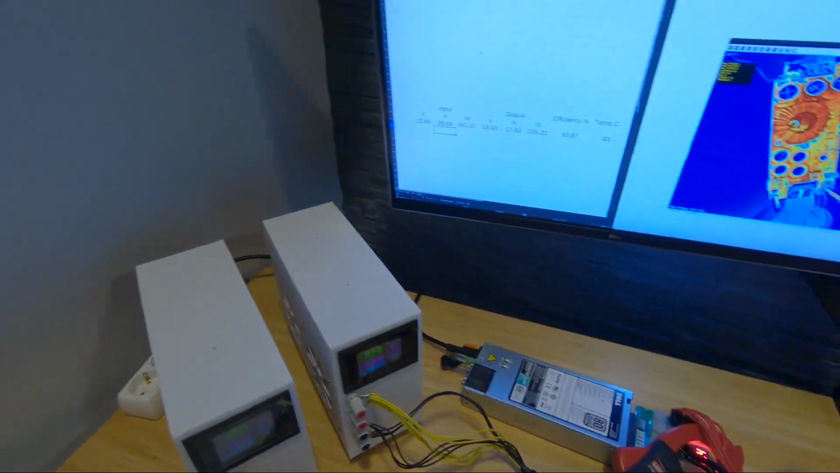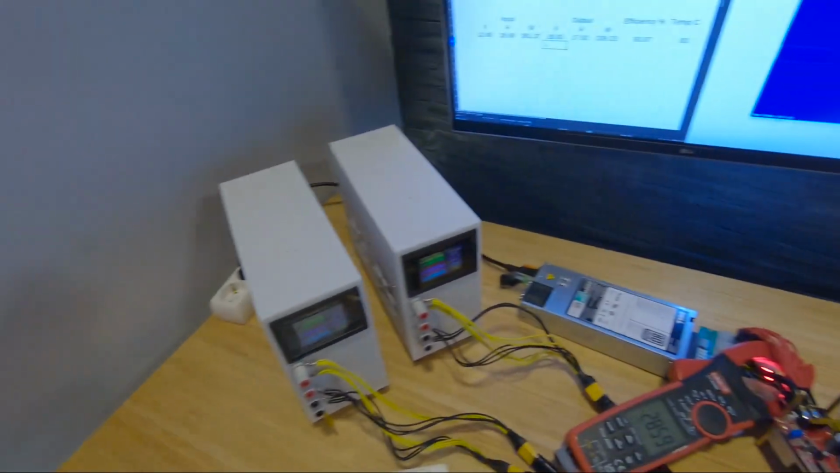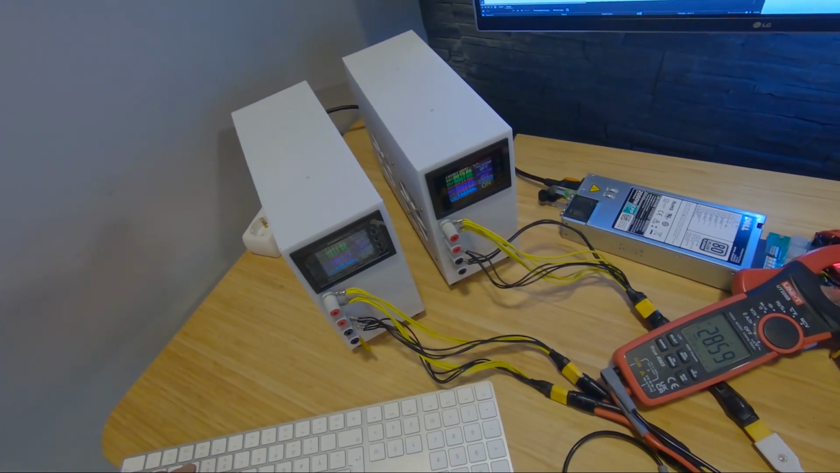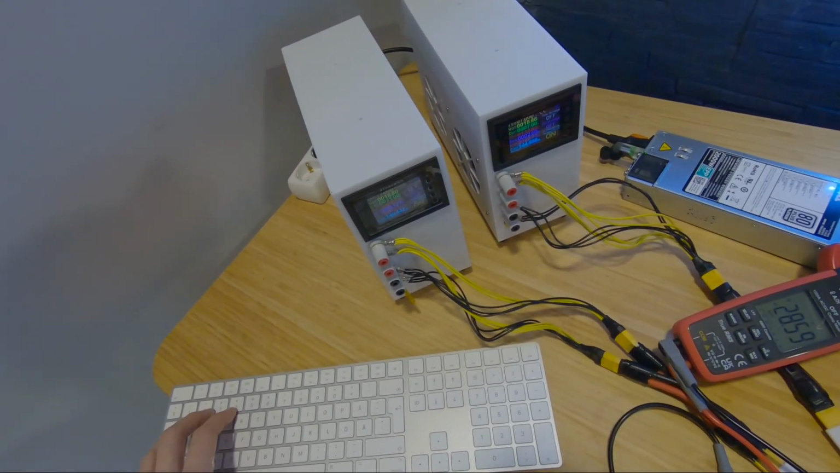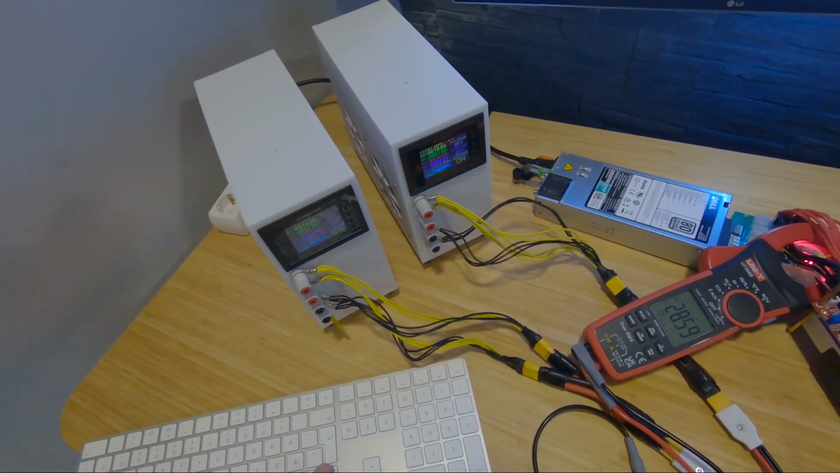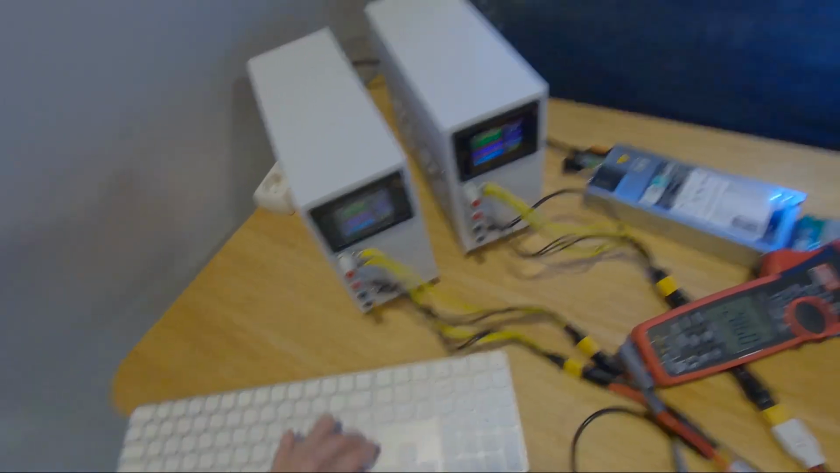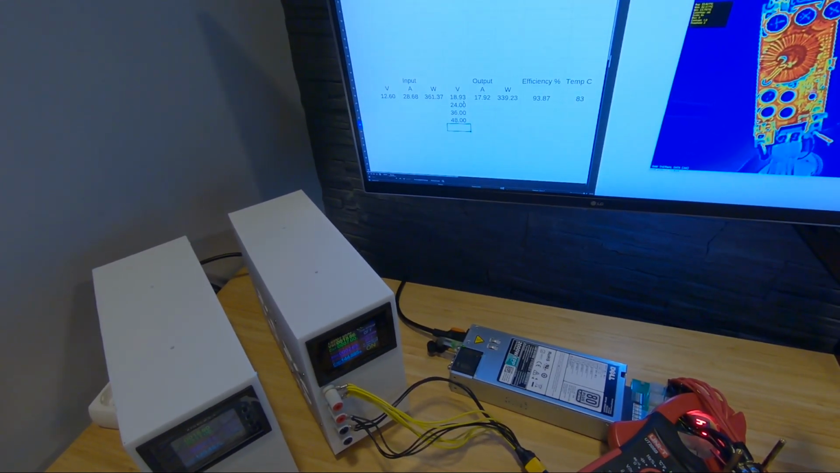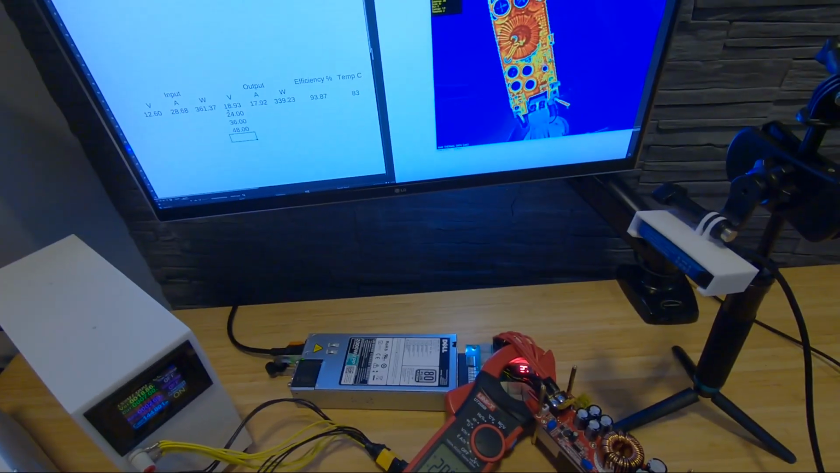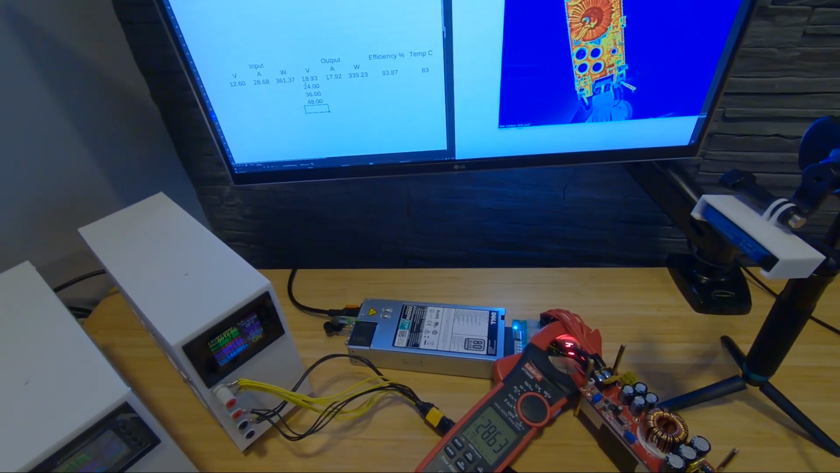I think with the current setup I will try to up the voltage. So we tested 19. I think next would be 19 to 20, so it's in that range. Then we're gonna need to test 24 volts, 36 and 48. Those are the most popular voltages, and then we will push some more amps through it and see what happens.